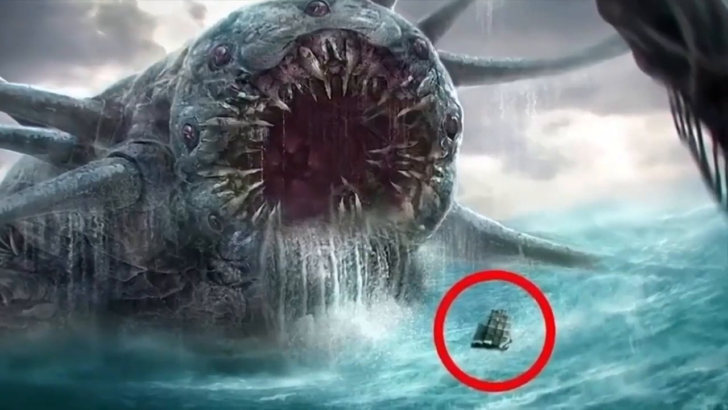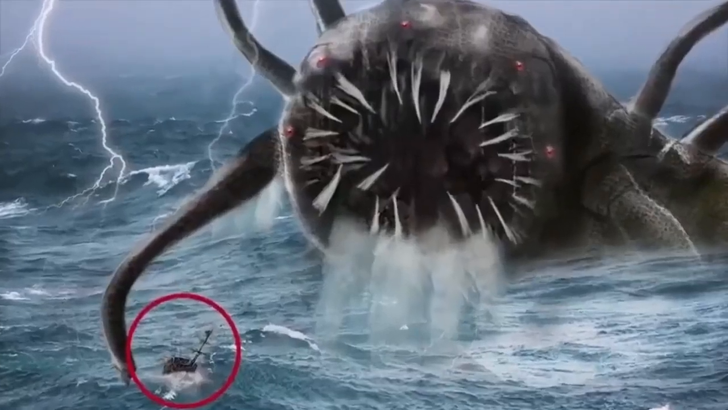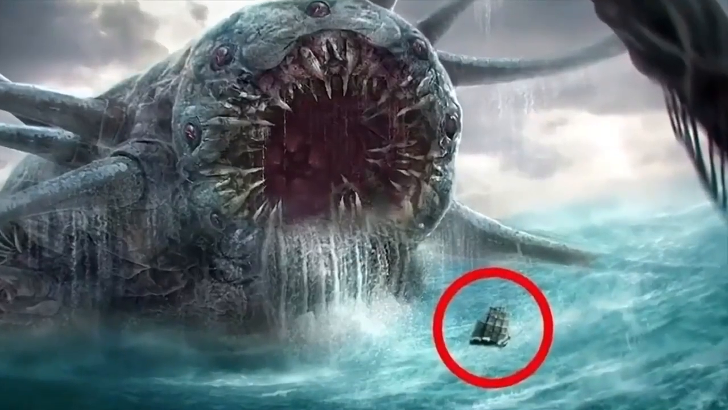Still, with the ocean being only 3% discovered, who knows? Maybe this actually might be real too. What do you guys think about it?